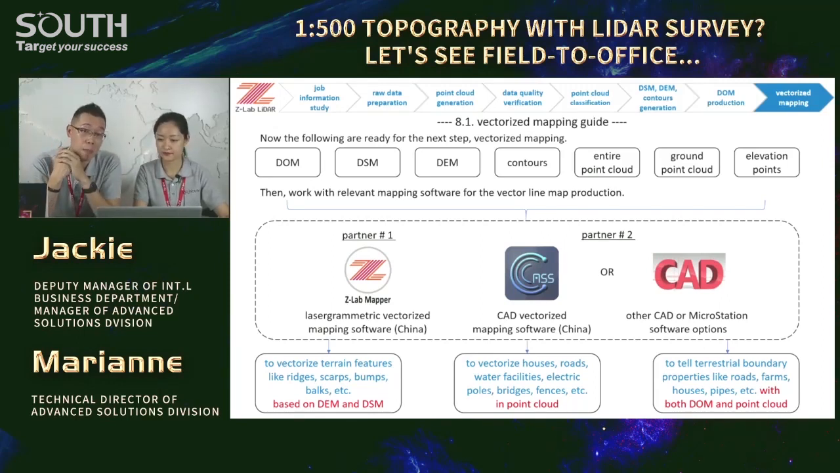So it's just like the sunlight. The laser scans can reach the ground, and then we can get some ground points there. So we can vectorize with the point cloud plus DEM instead of DOM only.